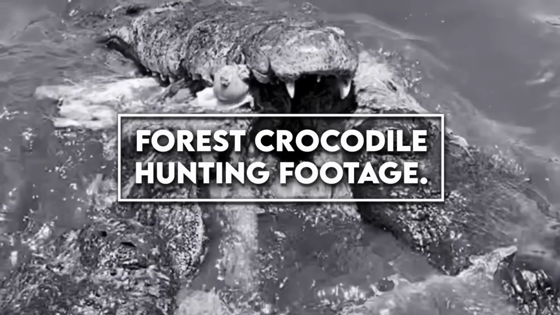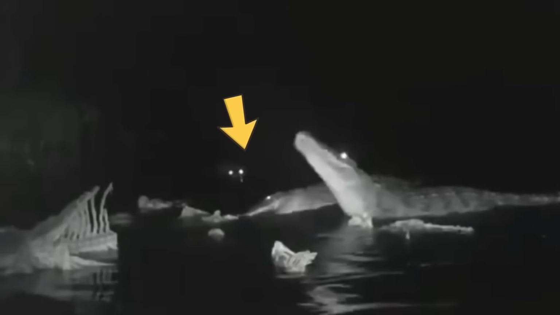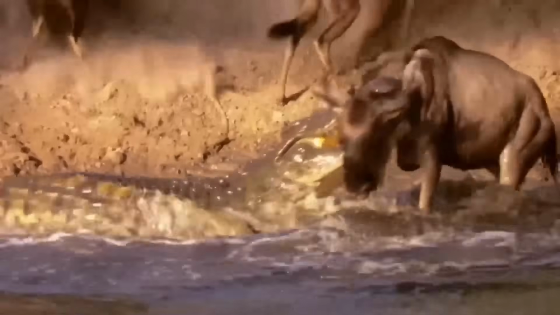Forest crocodile hunting footage. The trail footage captures a rare and insightful glimpse into the nighttime activities of crocodiles in their natural habitat. The video showcases the crocodiles in their element, hunting and devouring their prey in water. The footage highlights the sheer power and ferocity of these ancient reptiles, especially when they're in their aquatic environment. Crocodiles are known to be one of the most dangerous creatures on the planet, and this video is a testament to their hunting abilities. The footage is not only breathtaking, but also serves as a reminder of the importance of respecting wildlife and their habitats.